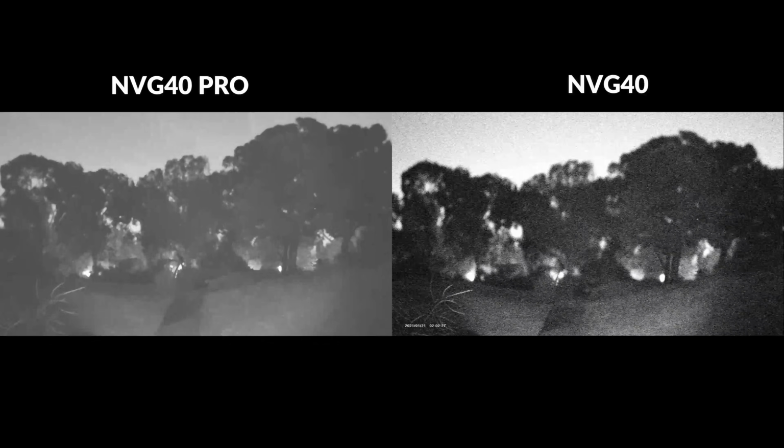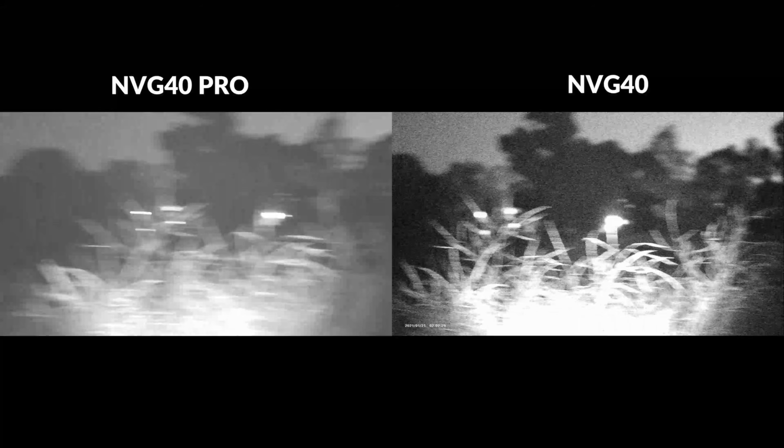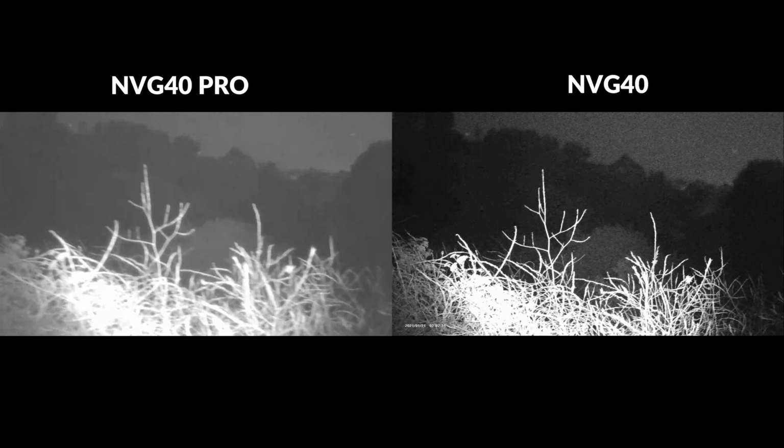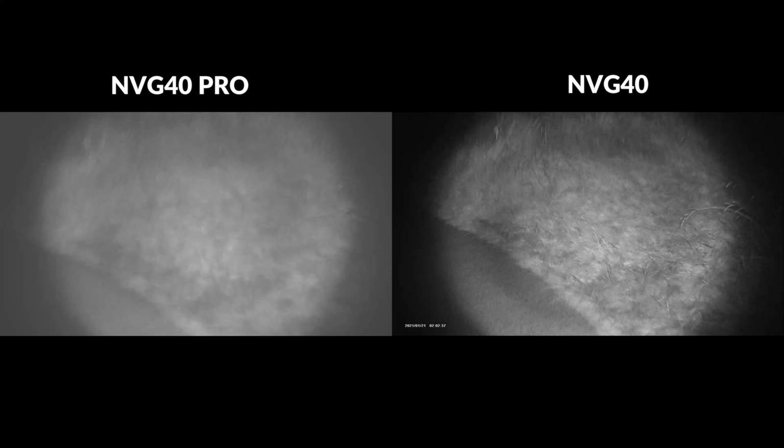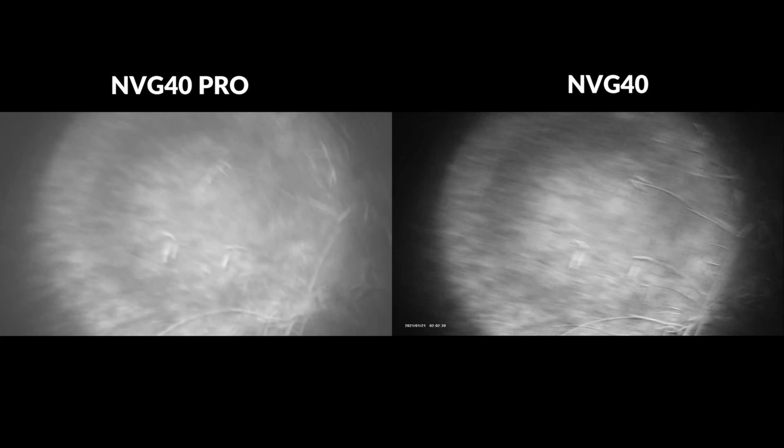One thing to keep in mind is that footage recorded from the viewfinder is going to look a little bit different because it's a circular screen, and the recording dimensions are a bit wider and more rectangular, so you will see a bit more on the recorded footage compared to what you see through the eyepiece.